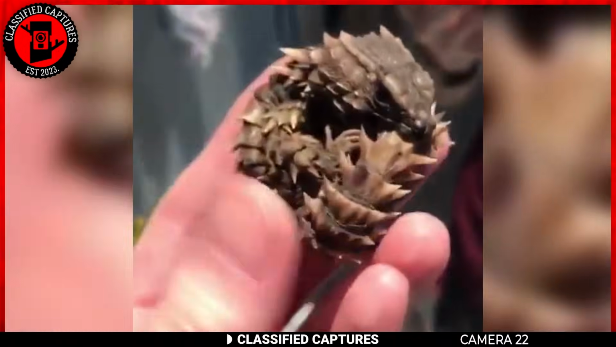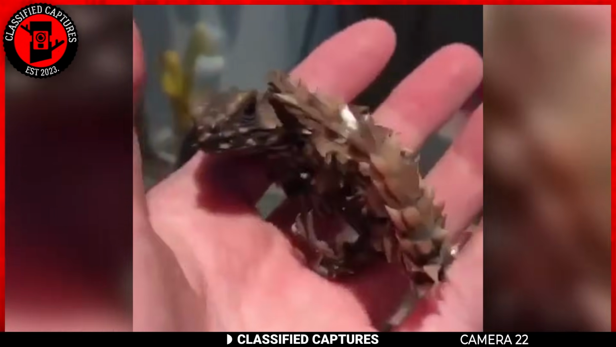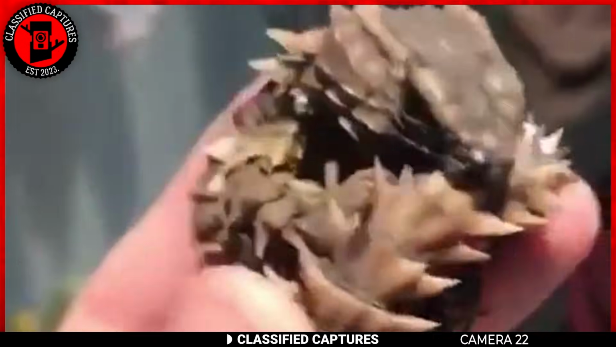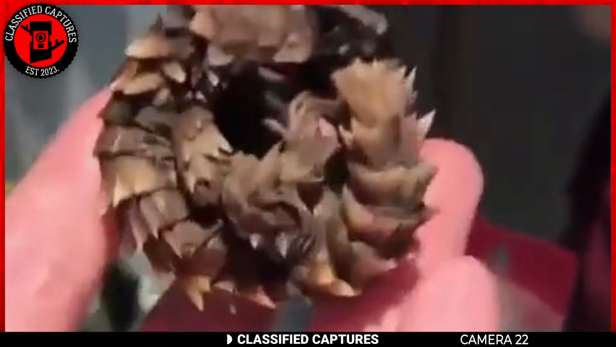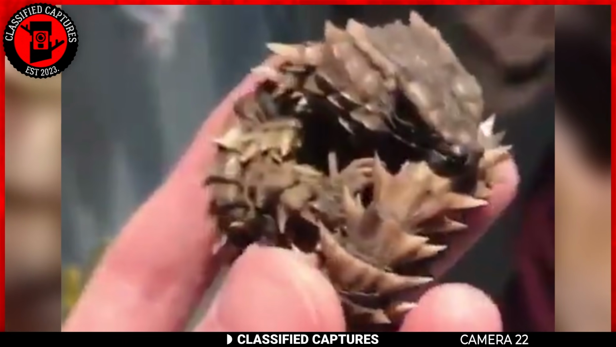Meet the fascinating and astonishing armadillo-girdled lizard. This peculiar creature is known for its remarkable defense mechanism. When it feels threatened, it curls up into a tight ball, resembling a miniature armored tank.